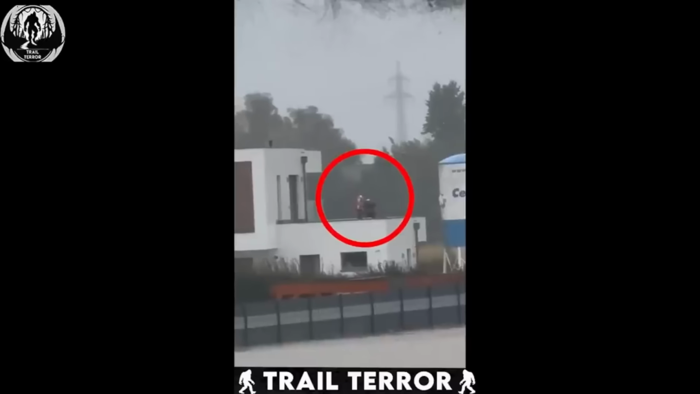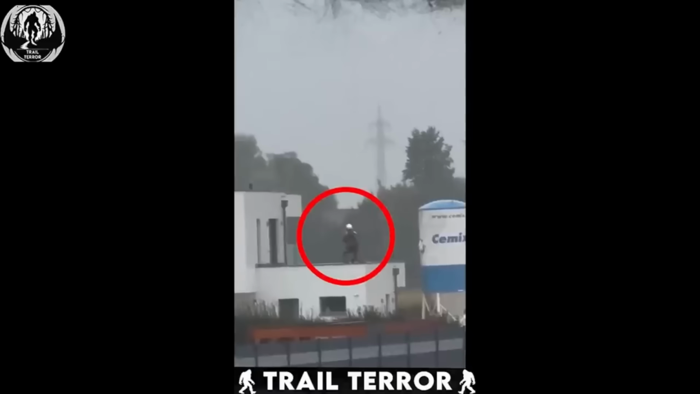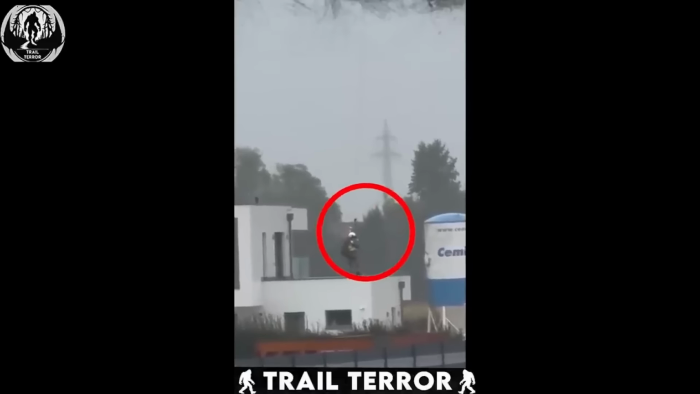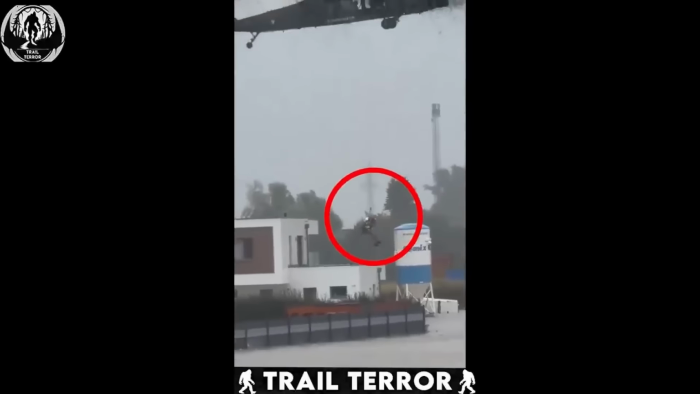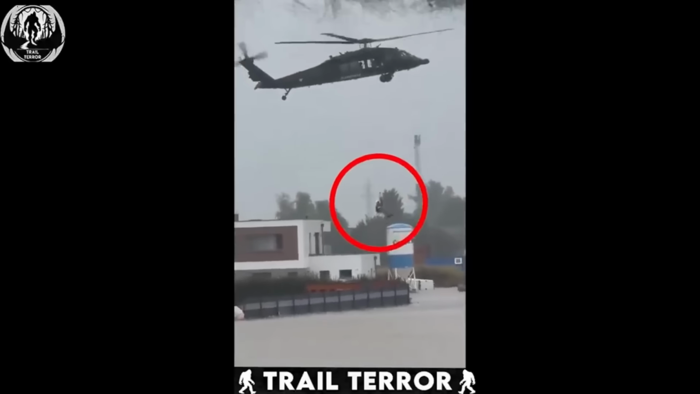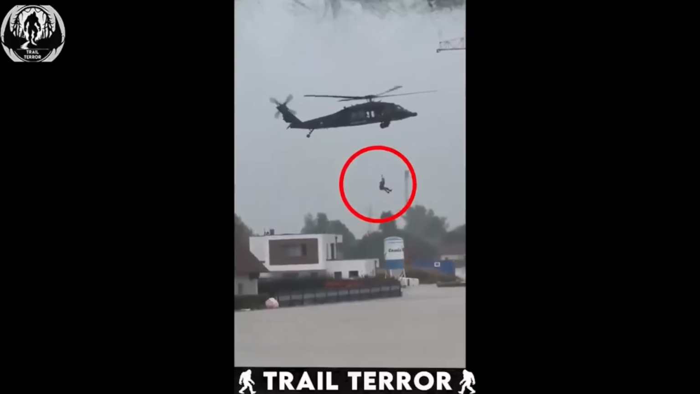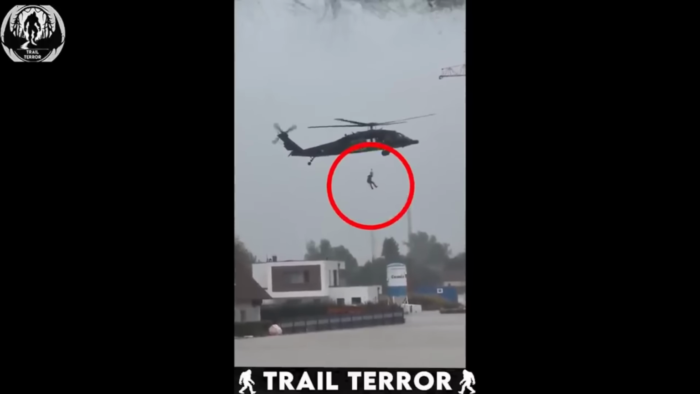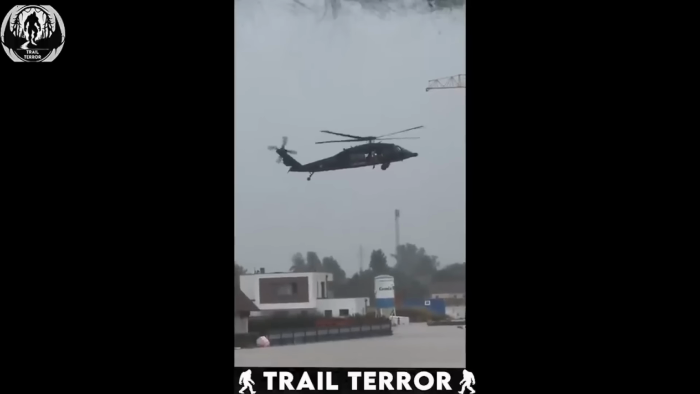The Black Hawk expertly lowers a rope, which the rescue worker quickly secures around their harness. With precision and care, they are lifted into the air, showcasing the incredible skill of the rescue team. It's a heart-pounding moment that feels straight out of an action movie. In situations like this, air rescues are undoubtedly the safest and most effective way to save lives. Kudos to the team for their bravery and quick thinking.